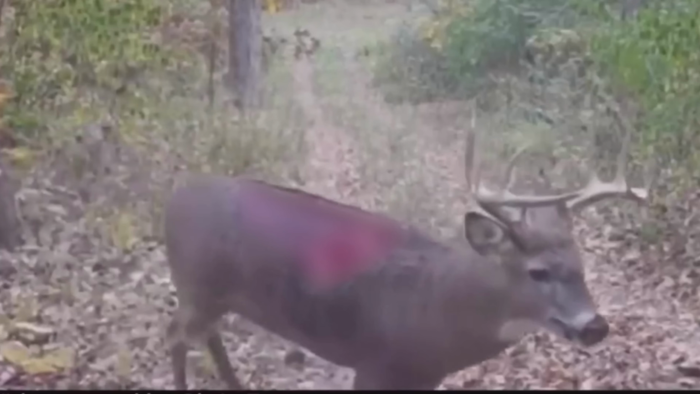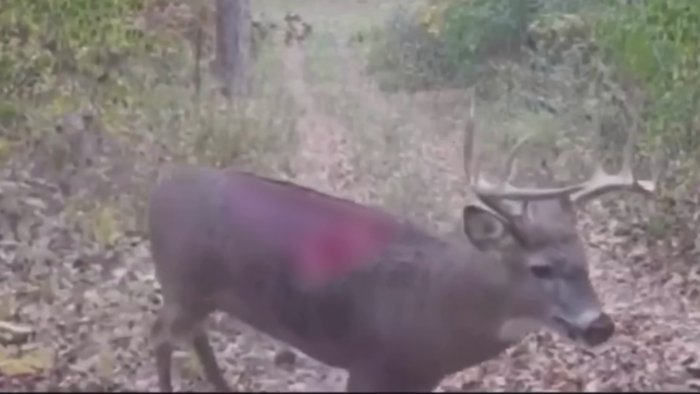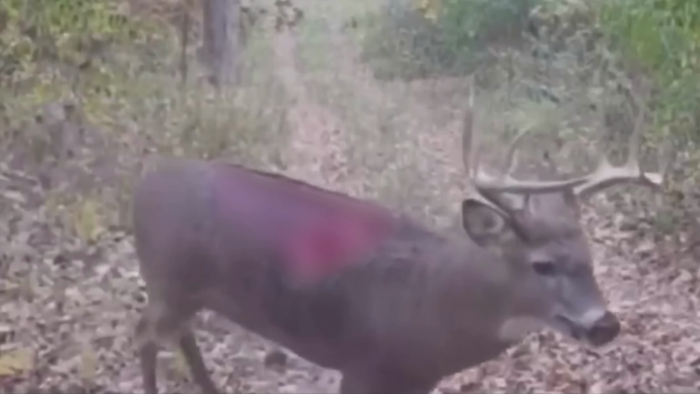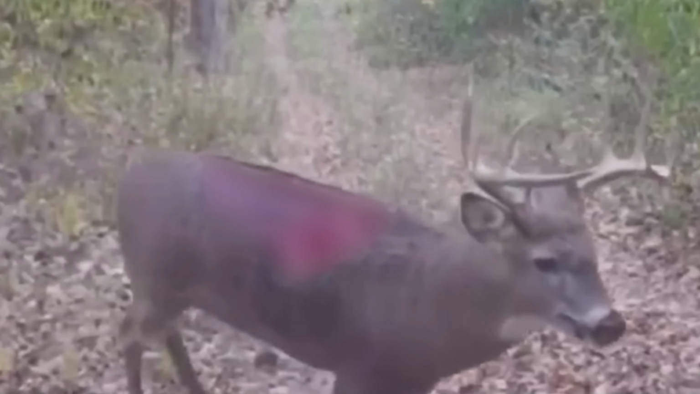So earlier I talked about zombie deer, but the deer captured in this footage does not appear to have CWD, but it definitely should not be alive. The deer in this footage has a massive wound on the front right of its body. I had to blur it out because it's too gruesome to show on YouTube. The whole right side of the deer's body is practically missing, yet it is still walking around like nothing happened.